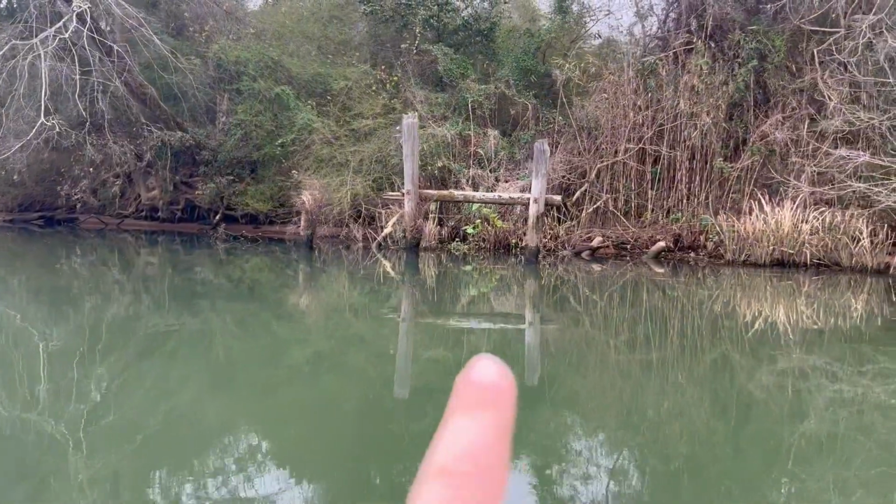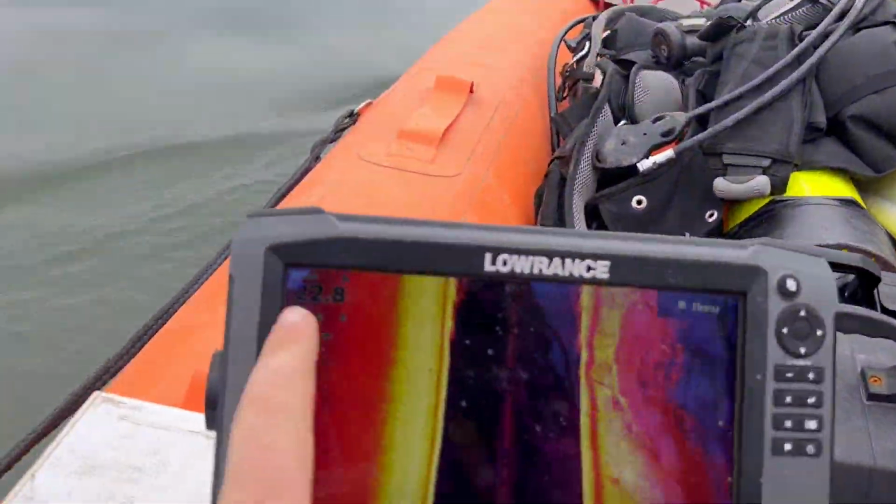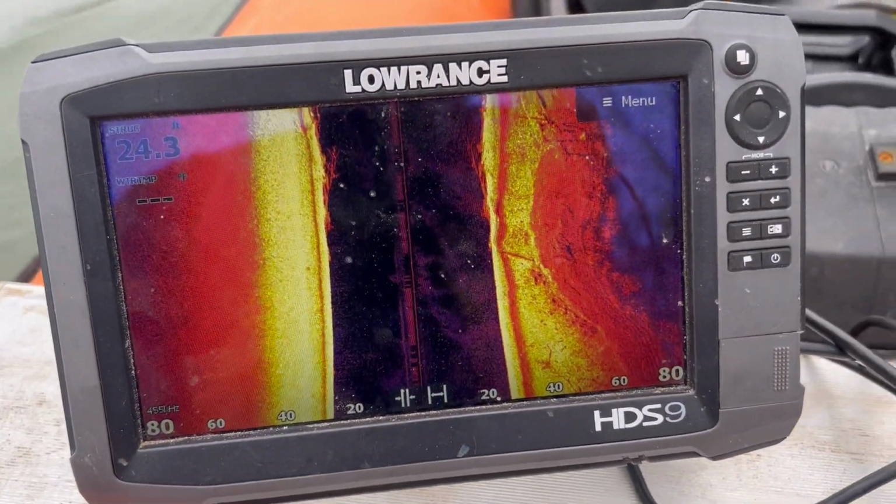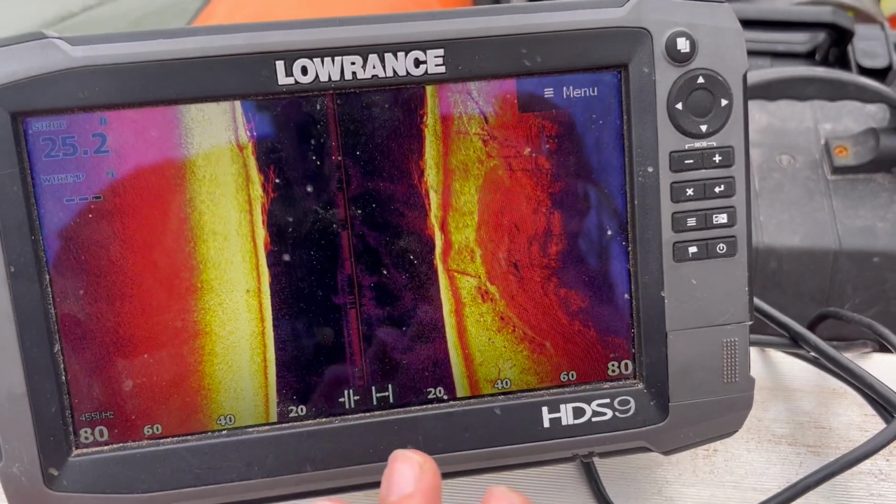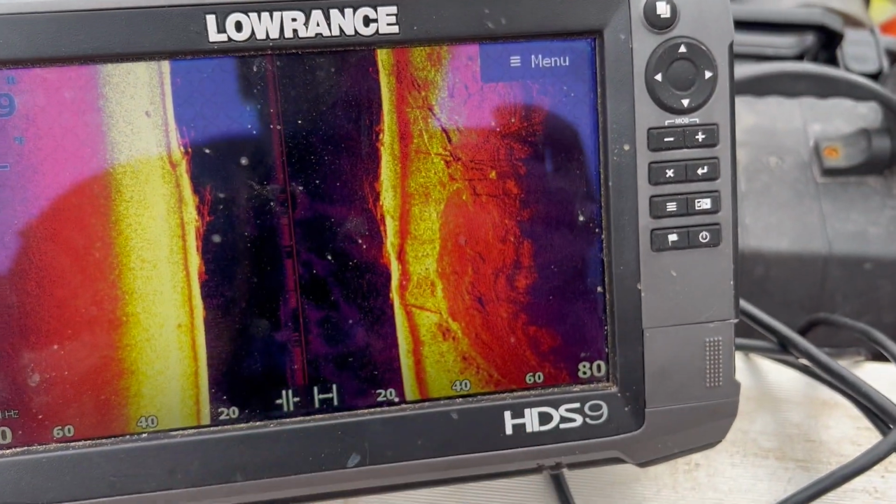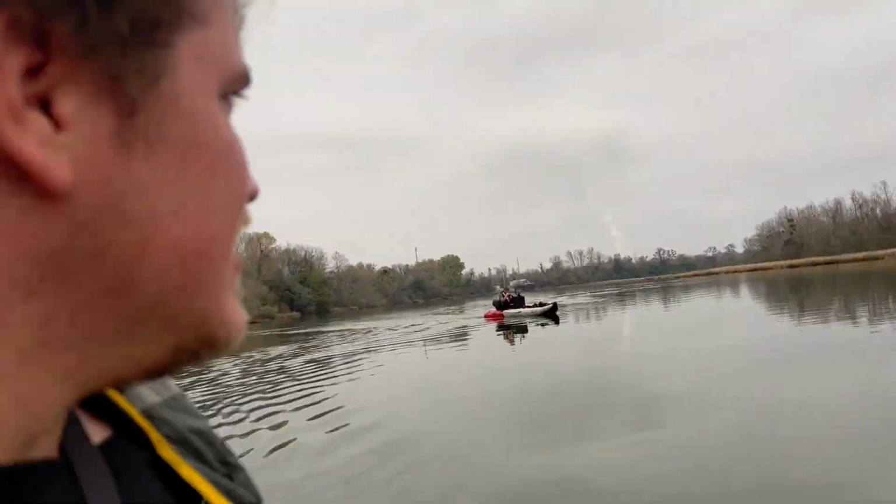So there's all these old dock structures here, which tells me there might have been a way to get a car down. I mean, it is 22 feet right here, so it just drops straight off. I'm not seeing anything. I don't think Jeremy is either, besides trees and big rocks and stuff like that, but we're pretty far down river. I just don't know what this would have looked like 24 years ago.